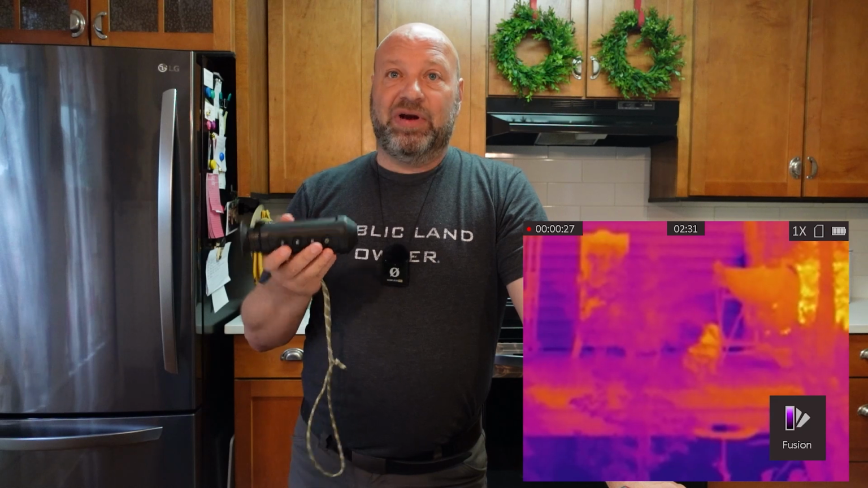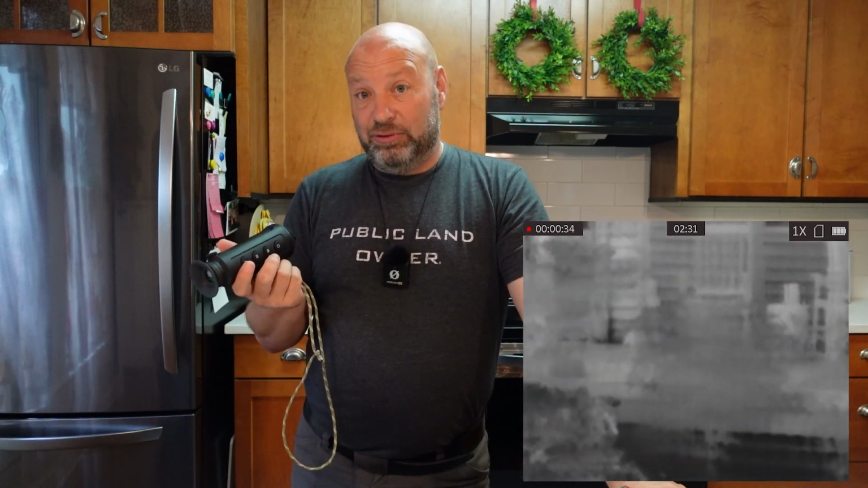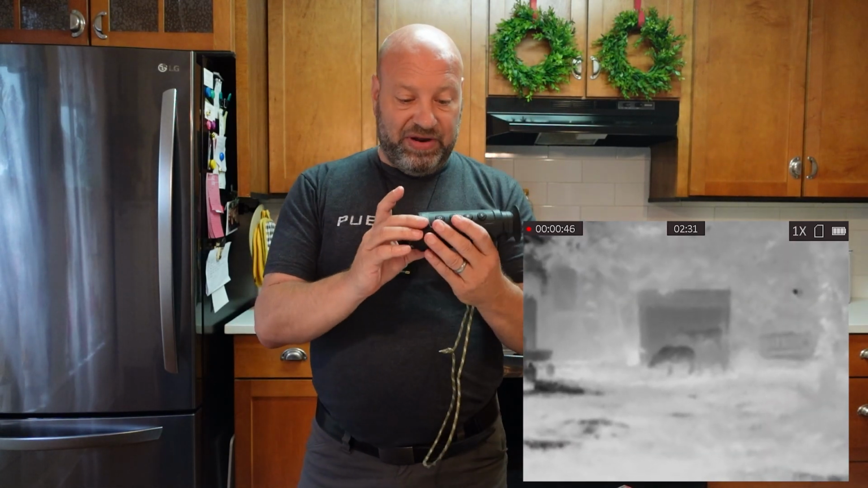It does not have the clarity and resolution of these higher end ones, but on the same note, these higher end ones, they cost thousands and thousands of dollars. Sometimes the next version up from this is over $1,000. The next version above that is closer to the 3,000 mark. Okay, so they start to get astronomically expensive. This is low enough entry that it's going to work really good for what we need it to.